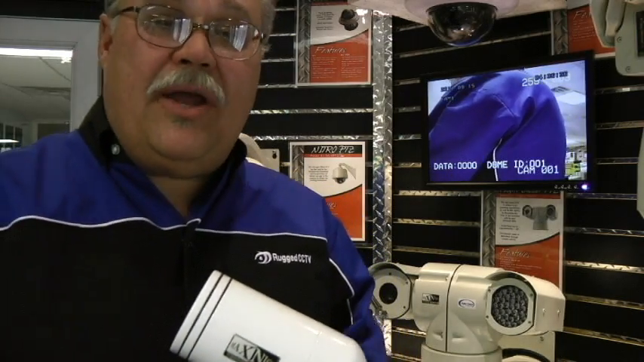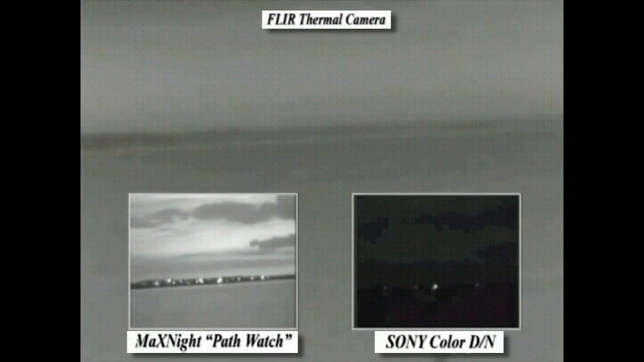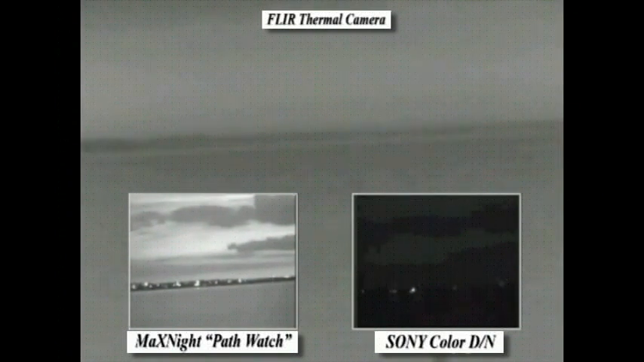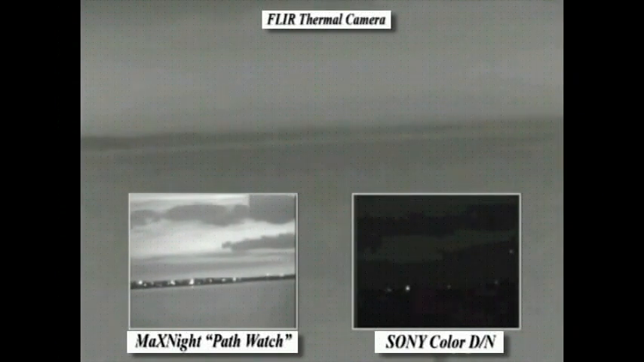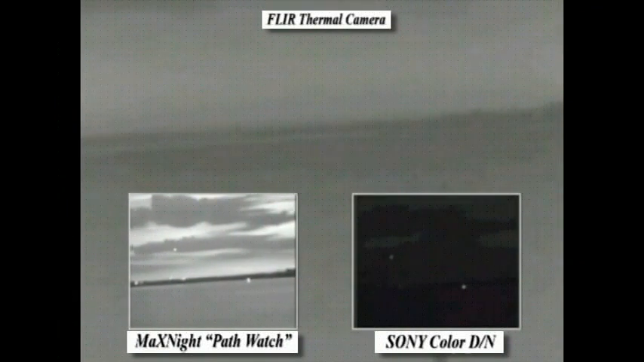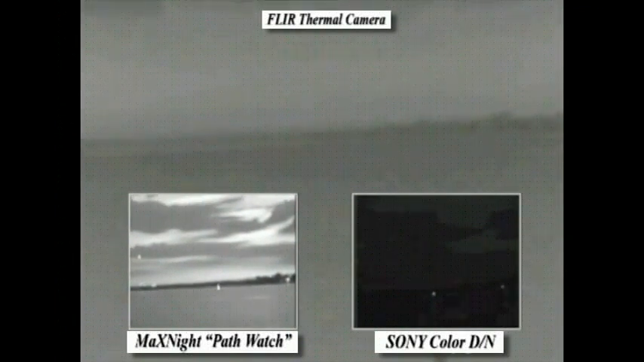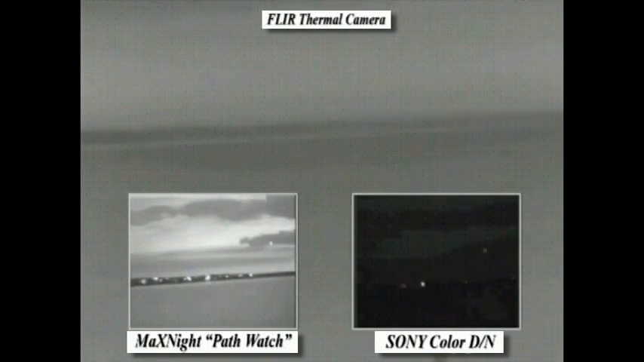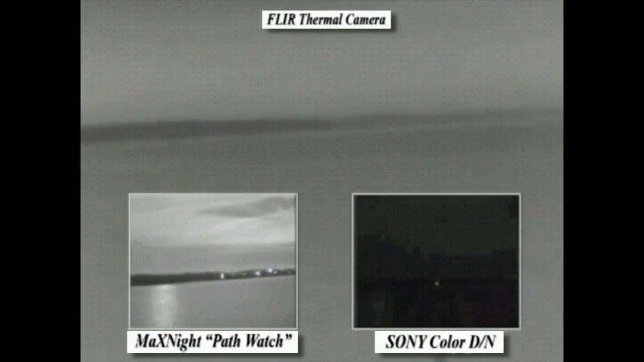In fact, let's take a look at some footage comparisons real quick between some of the camera types, and you'll see what I'm talking about. In this footage comparison, you see the thermal camera is the large picture here. It gives you a view that you don't get with any other type of camera. But as you noticed, it's not really high resolution. It's certainly not a sharp and clear picture. It does have a lot of tactical advantage to it as well. But in the lower left, you see our MaXNight Path Watch camera. Look at what you can see with this camera without any other light source, just basically a little bit of moonlight, if you will, or a little bit of night sky radiance.